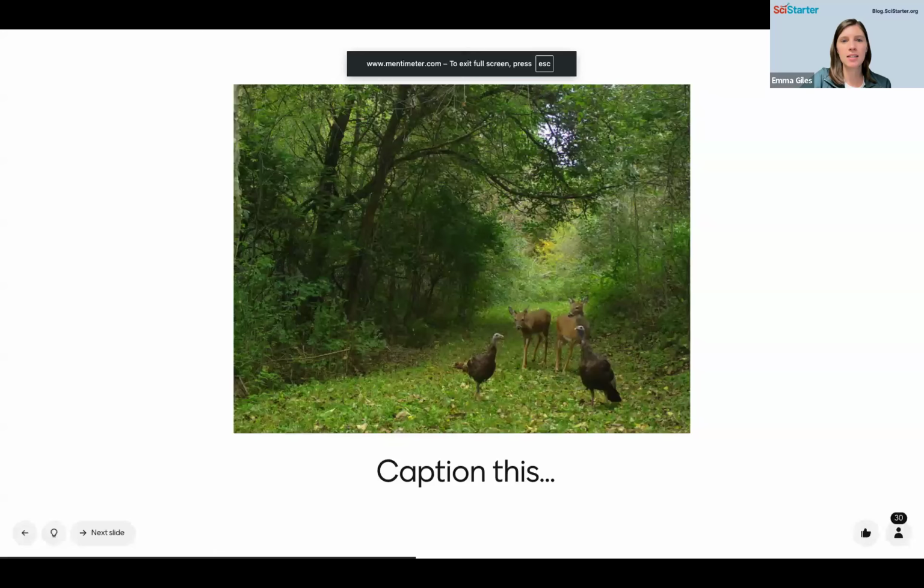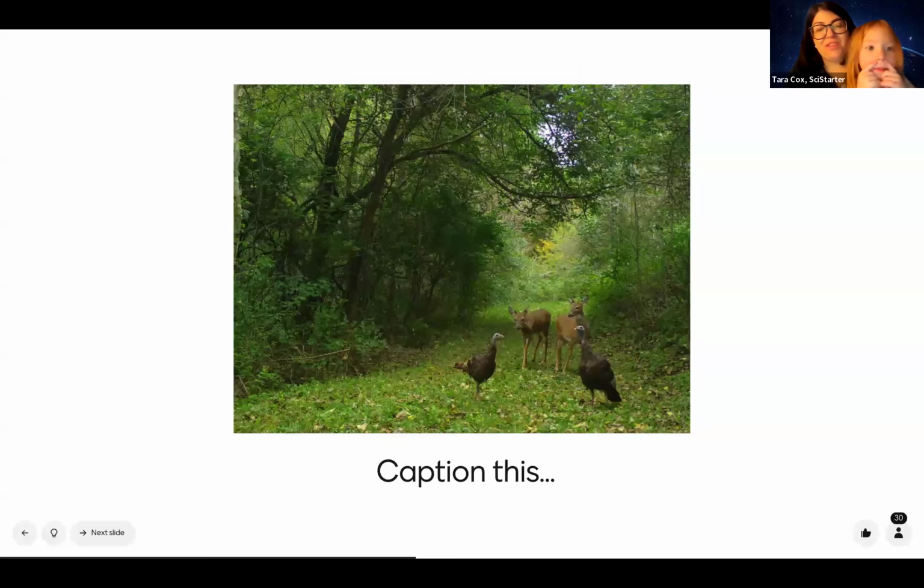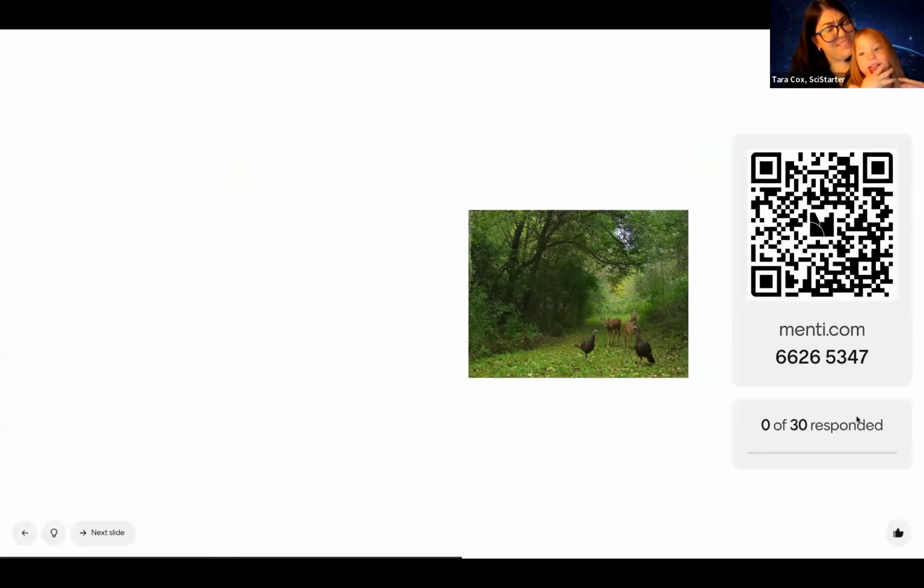All right. There we go. Okay, caption this photo. What is happening in this photo? What would you say, Sophie? I don't know. Well, what do you see? Some deer? There's some ostrich. Ostriches? I think those were ostriches, but they are a type of bird, so good job.